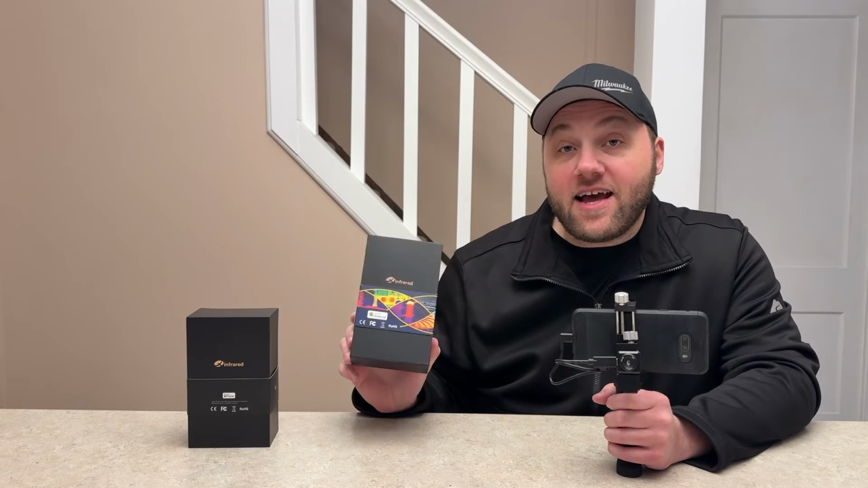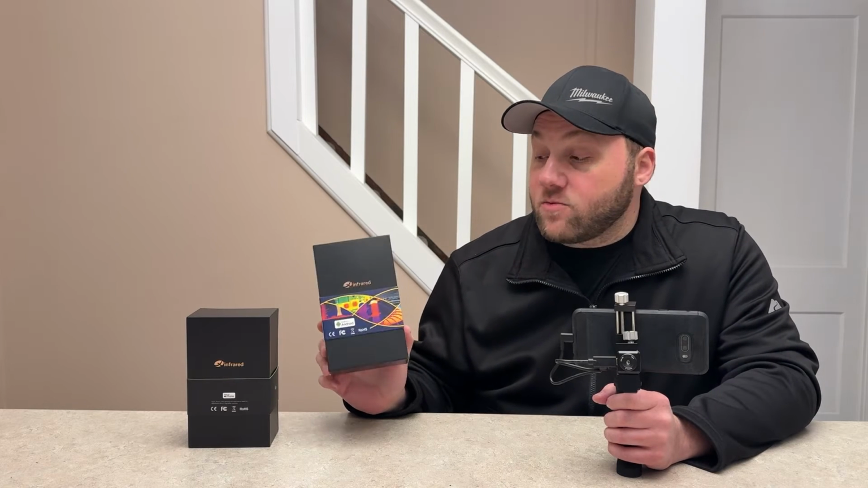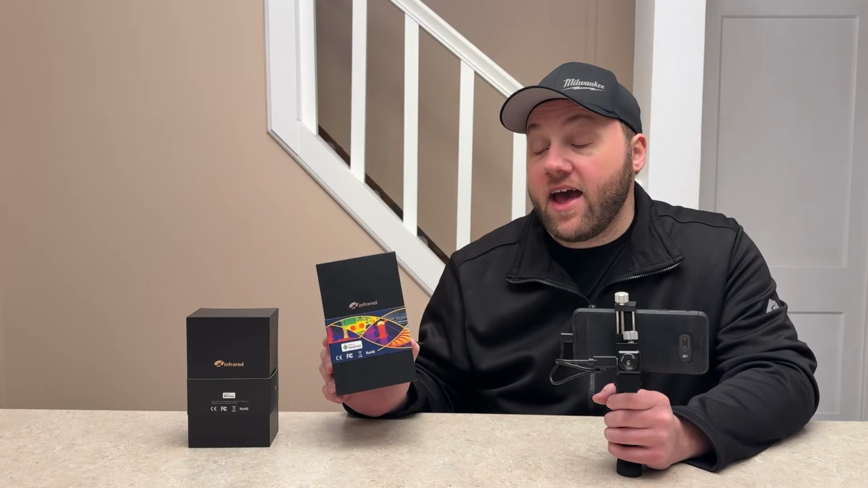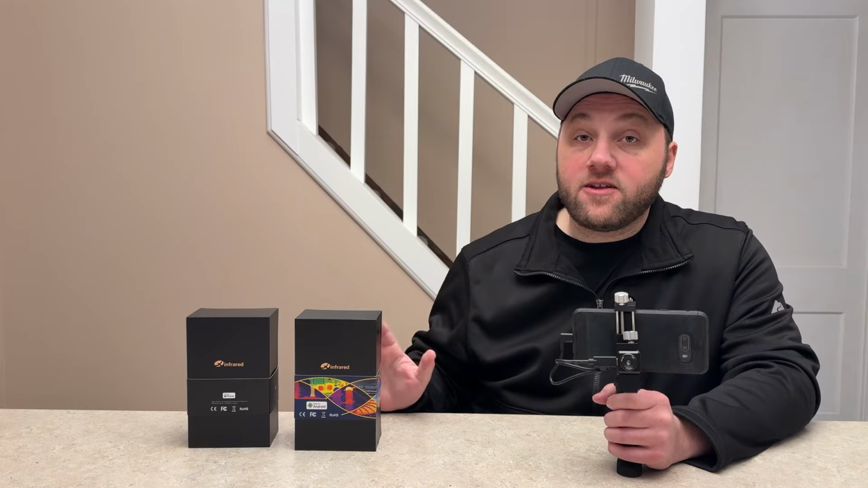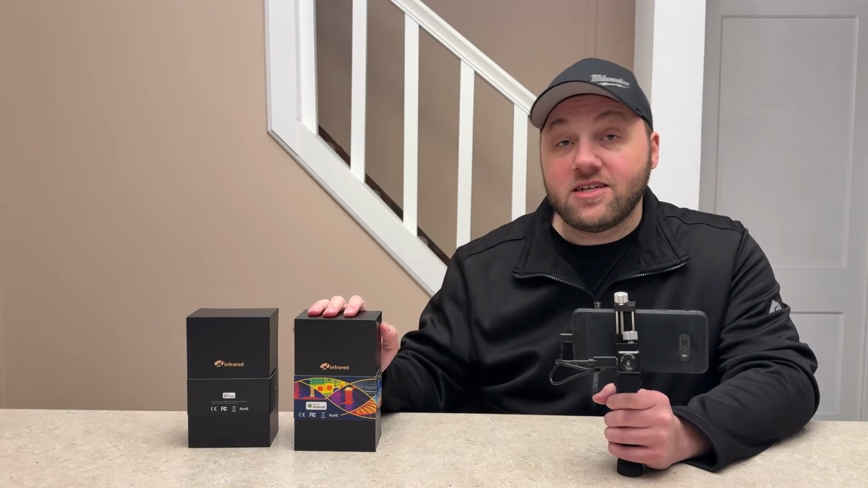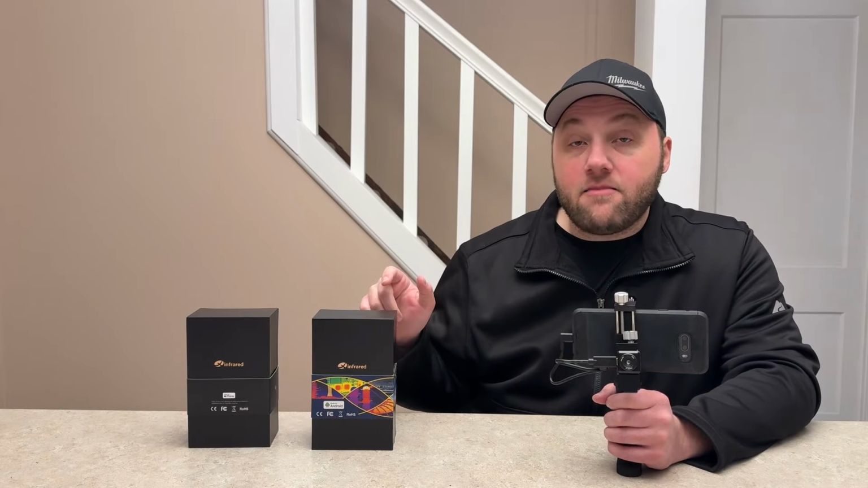So this model is actually Android based. You can get it in an iPhone base as well, so keep that in mind. You do have to pick out which specific phone that you have because it does work differently for each model. I tried it on both with this USB-C Android version. It did not work on the new iPhone USB-C version, so keep that in mind.